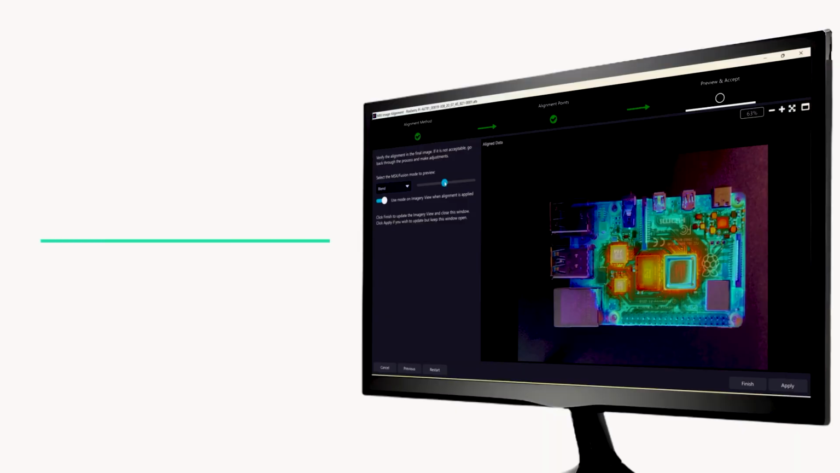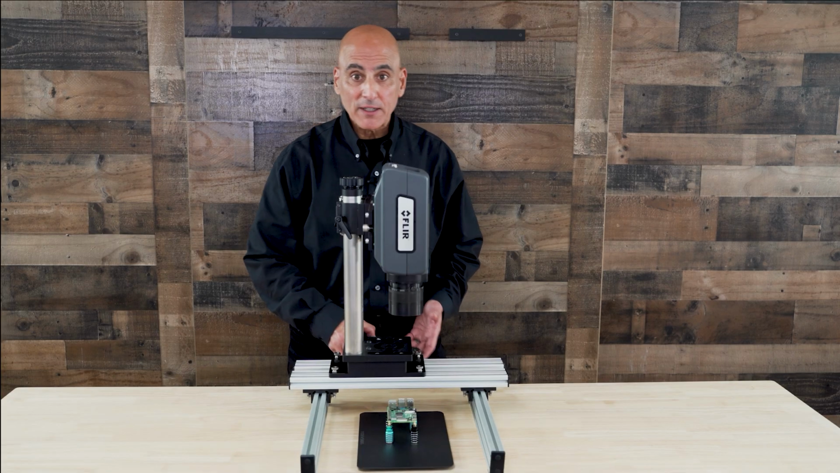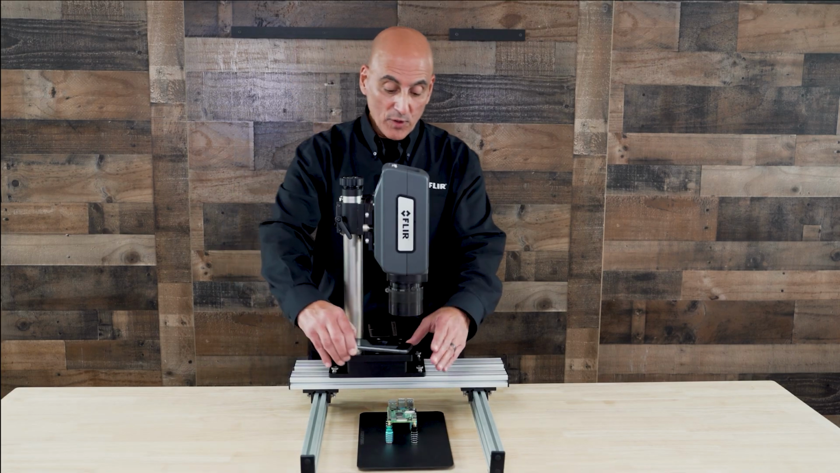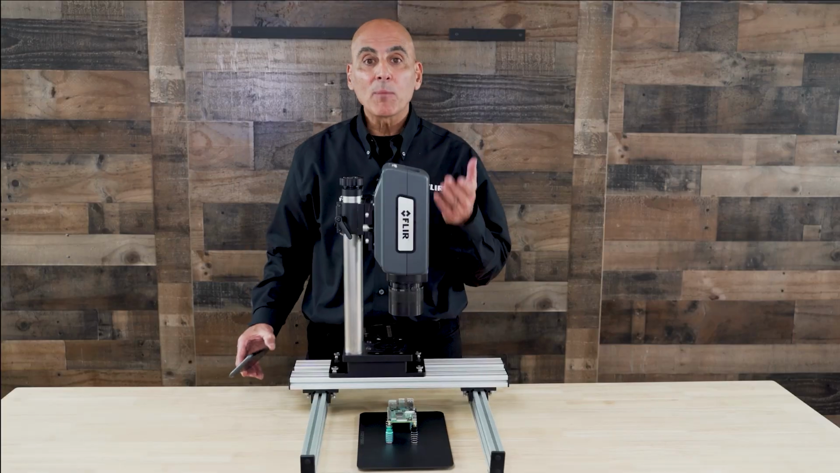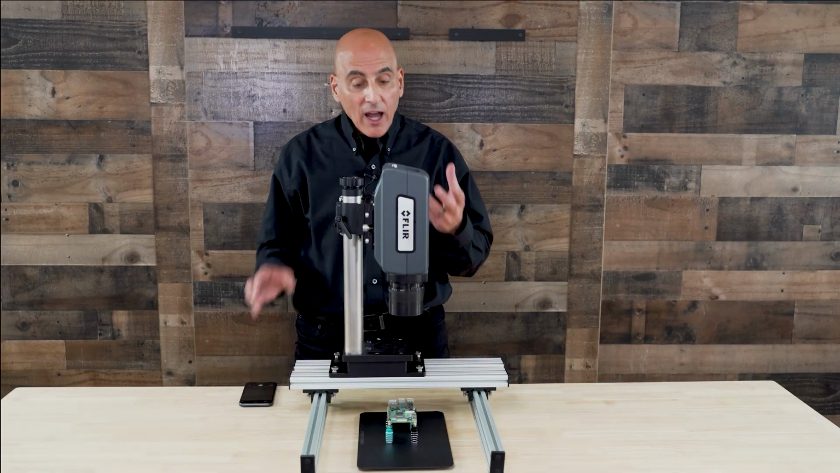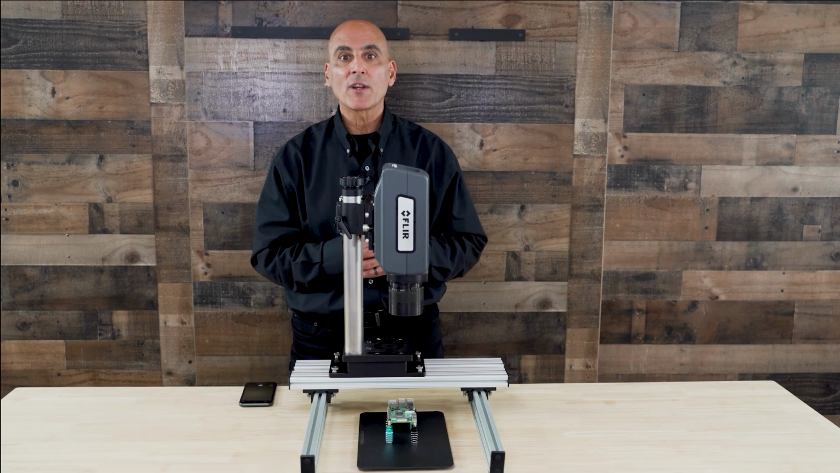I'd like to introduce a new feature in our Flir Research Studio software called Static Mix. It allows you to overlay a visible image on top of thermal data that you've collected. Very simply, you can take a picture with your cell phone and upload it to the software and then align them and have both visible and thermal data together. I'm going to demonstrate that now.